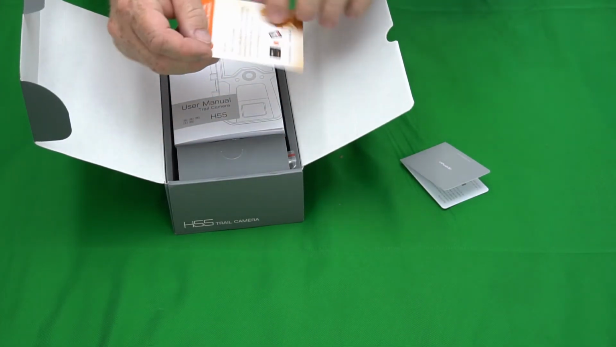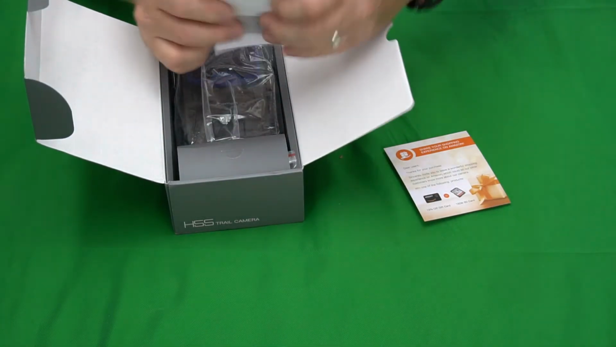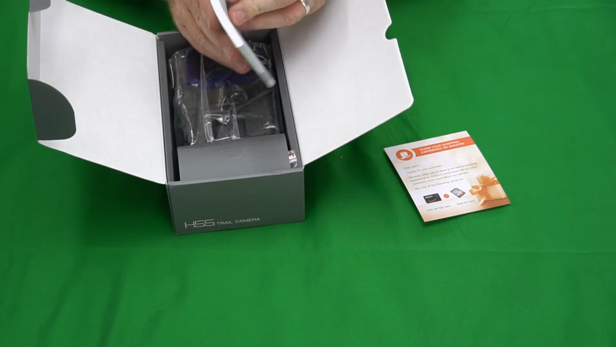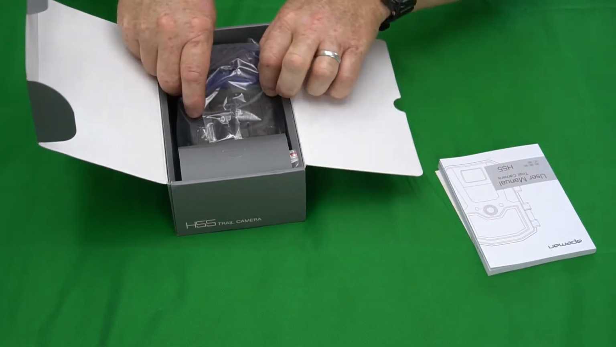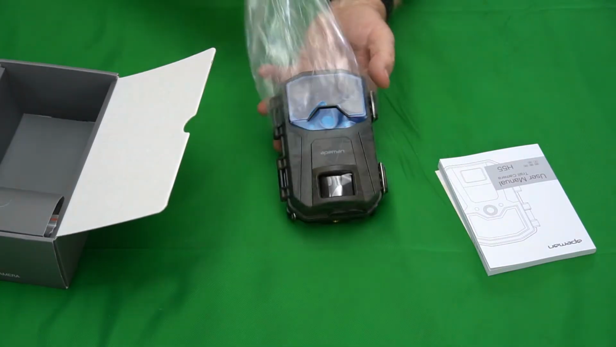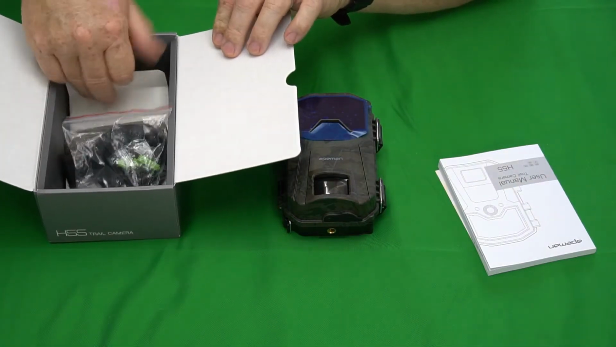and a shopping experience review card, and check that out, buddy. That's got some languages. I bet you there's like 14 languages in there. All right, that's a lot of instructions. Okay, and here's the little camera. Let's pull it out. Nice dark camo on there, and we got some extras over here.